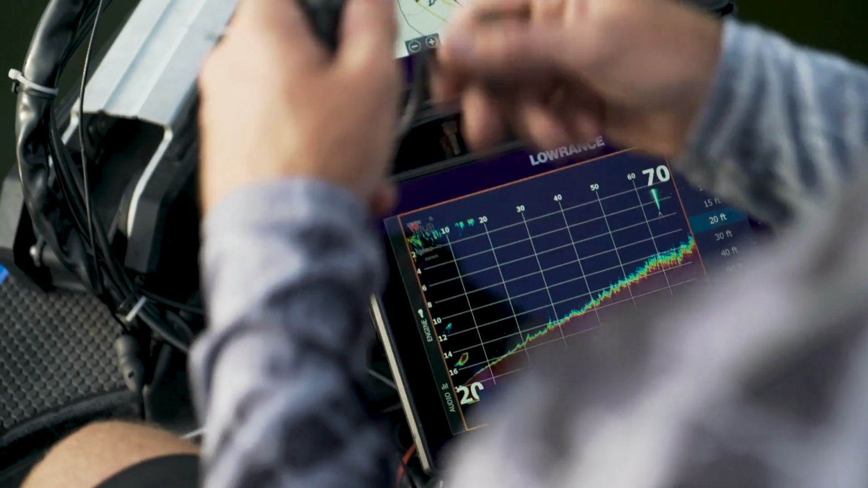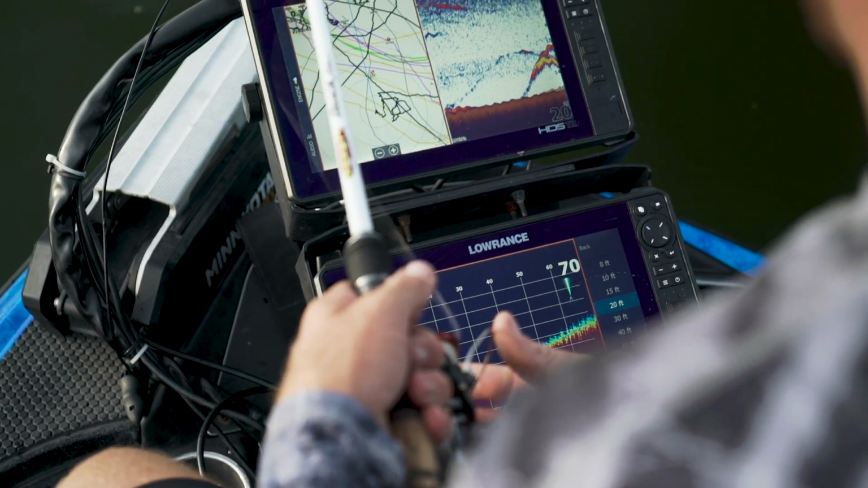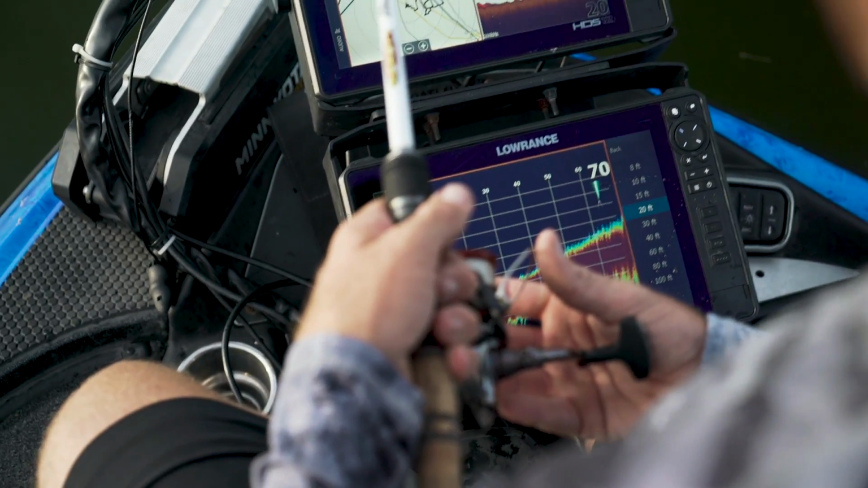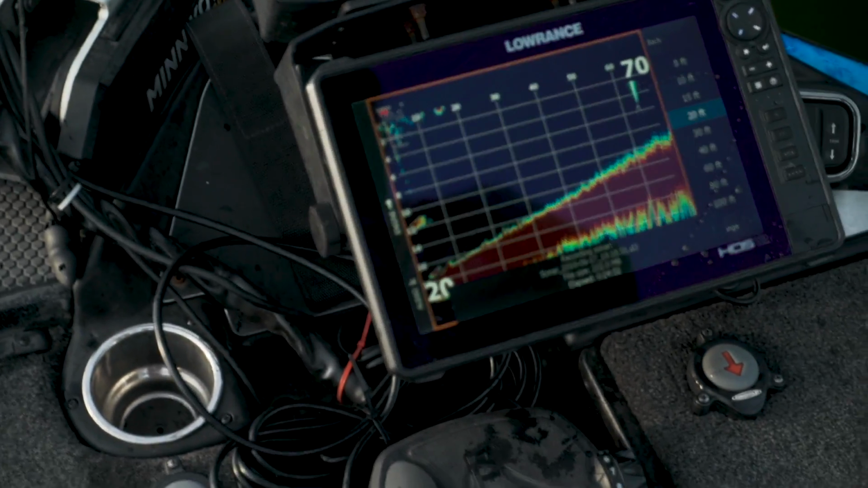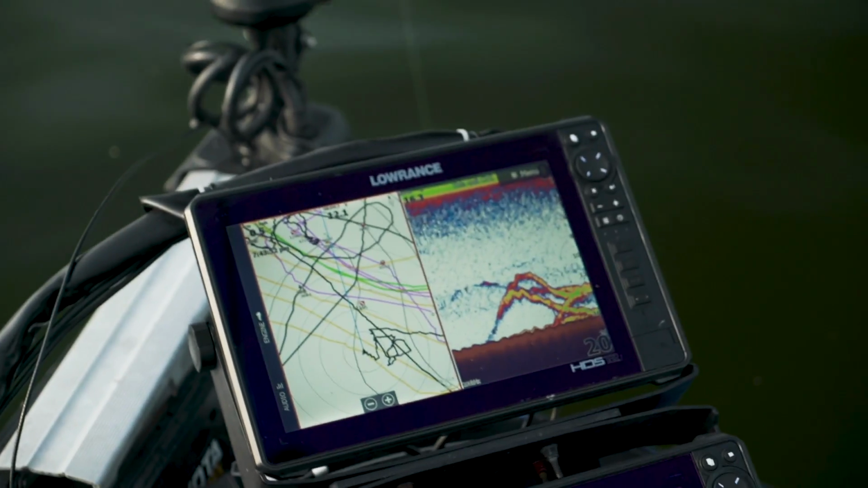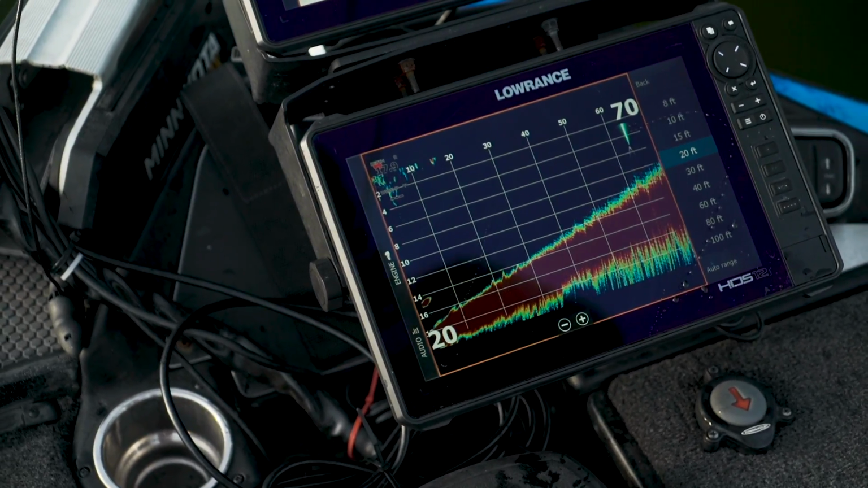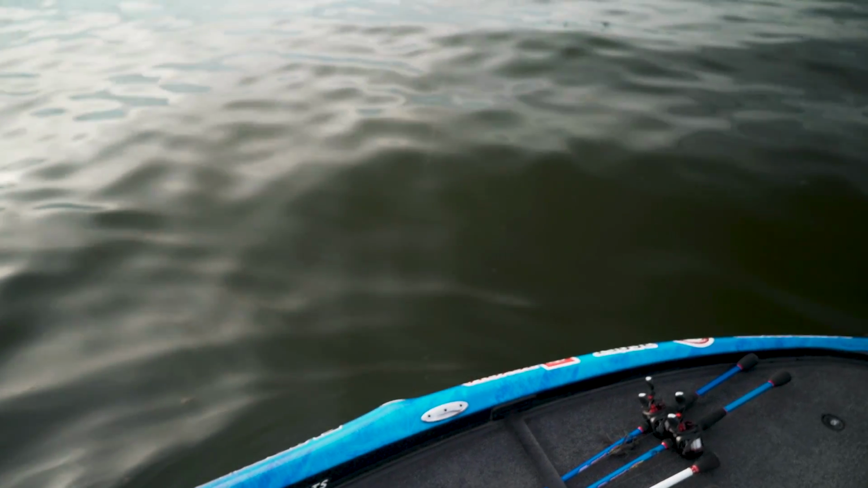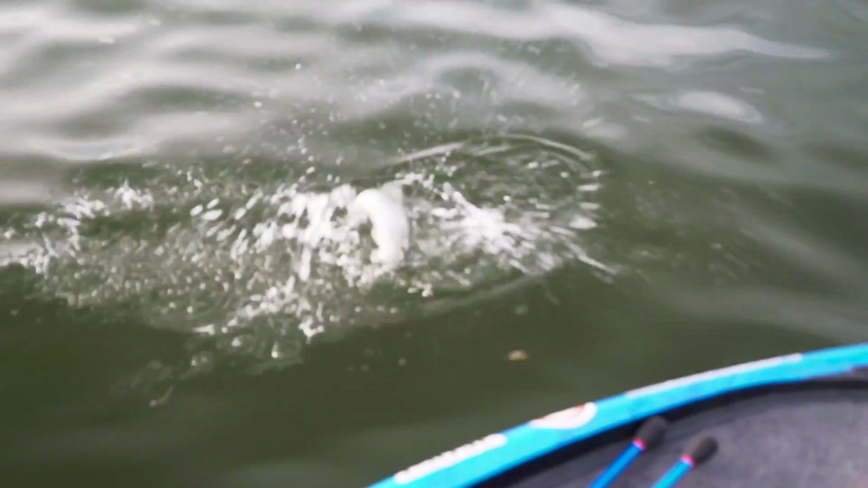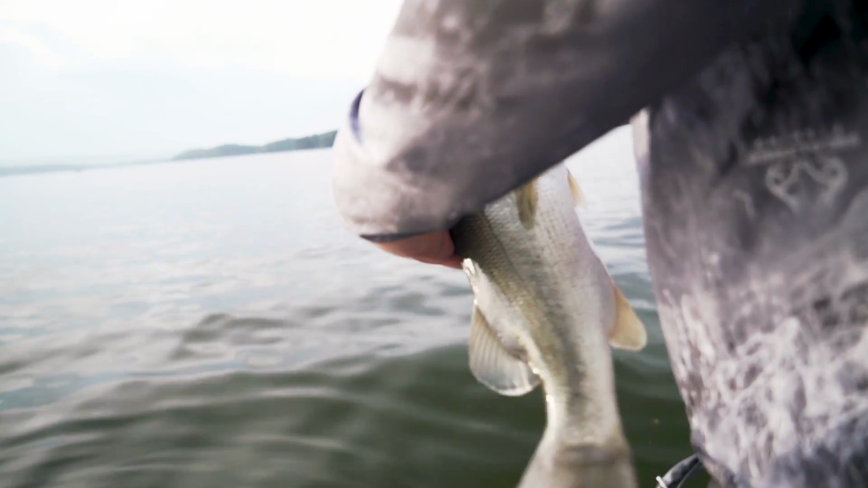There's one underneath me right now. He just showed up on my graph. Watch this. I gotta drop down on him. You got messed up, Felicia. His buddy just went down there. Oh, him and all his buddies are down there now. Go ahead and drop back down there and see what happens. Baby bass. Not baby. Just not a big one. Not as big as that first one.